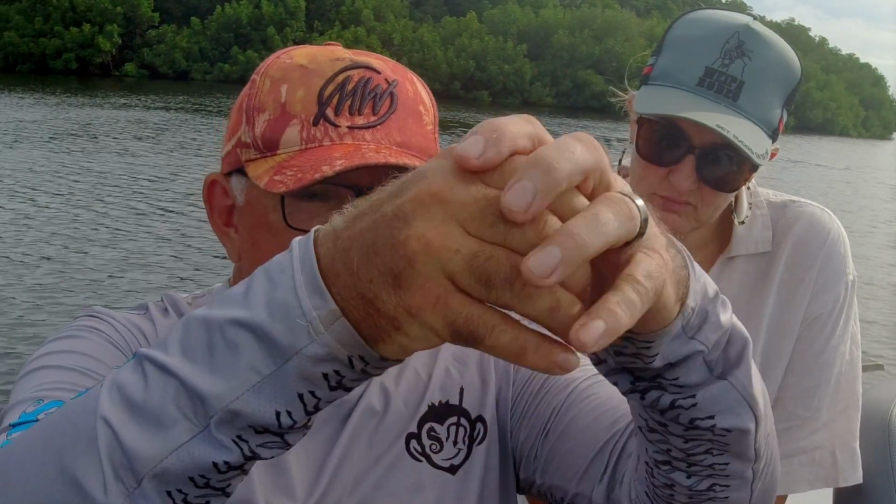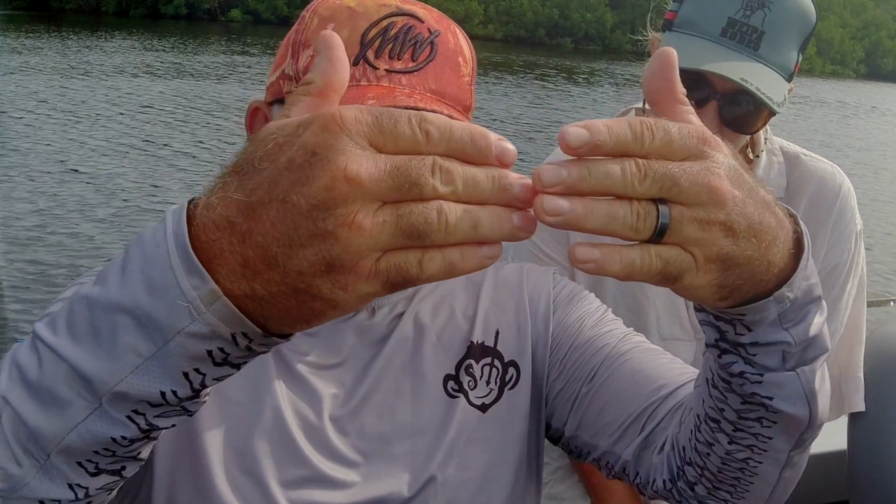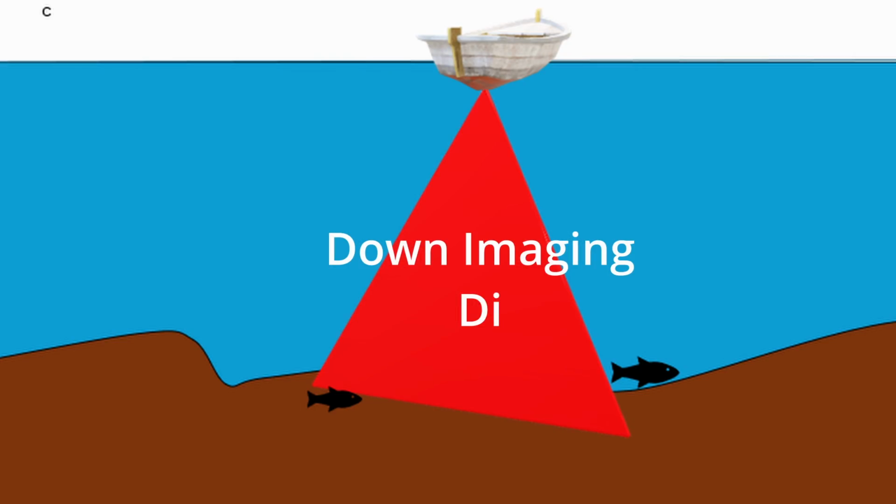Let's do it. First thing you need to know is that 2D sonar is a cone that reads the bottom underneath the boat in a big circle because of the cone shape that it produces. Down imaging sonar is not a cone, it's just a straight line, and it reads a straight line of what's underneath the boat, which gives you so much more detail.